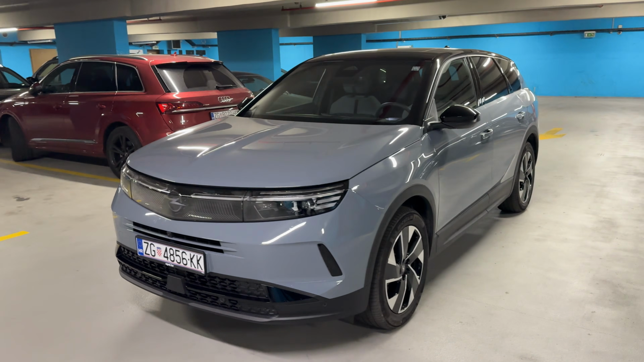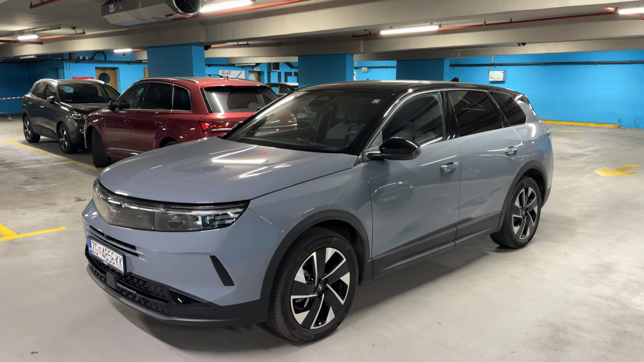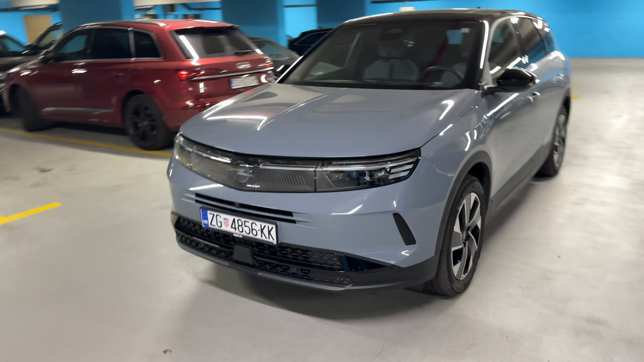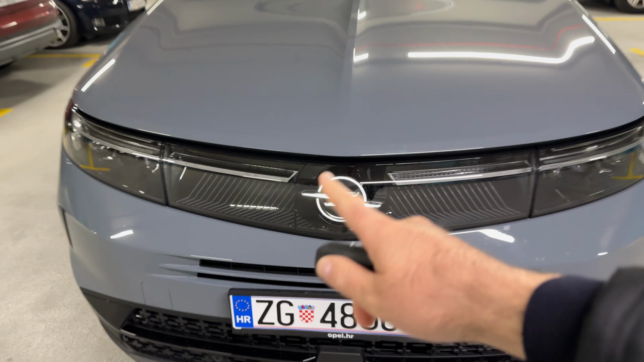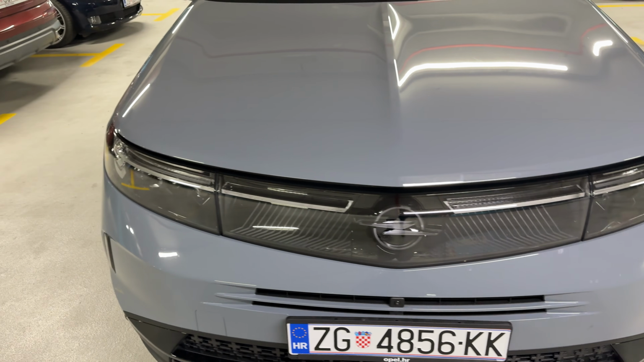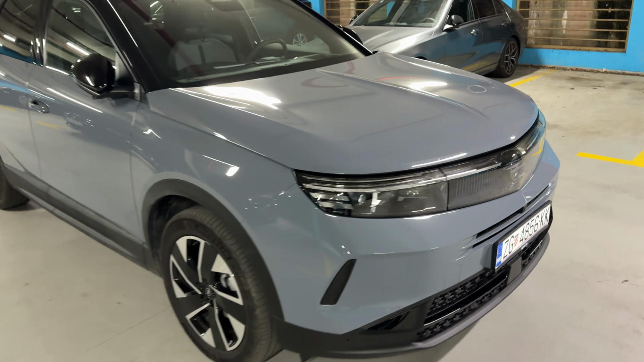4 meters 65 is the length of the car. It sits on the STLA medium platform. You can see on the front the new Opel design language with the illuminated logo and then the beautiful lights. These are the INTELLI-LUX HD lights, impressive lighting technology.